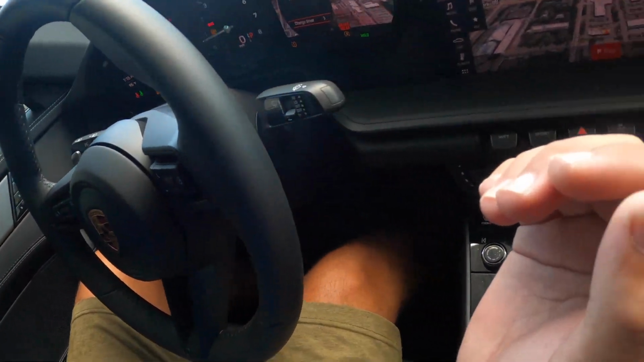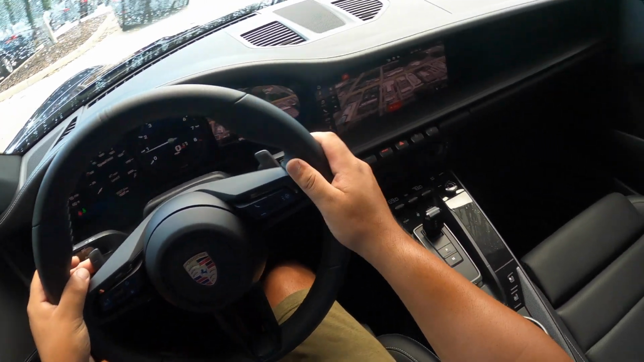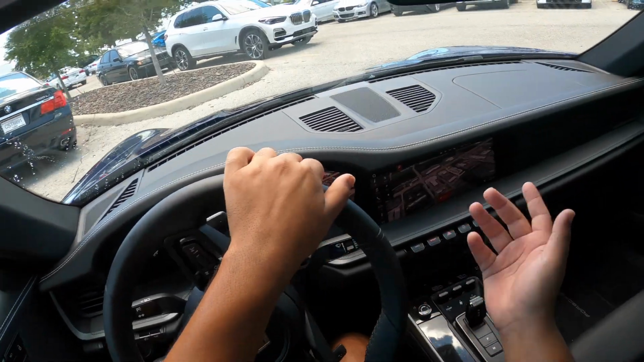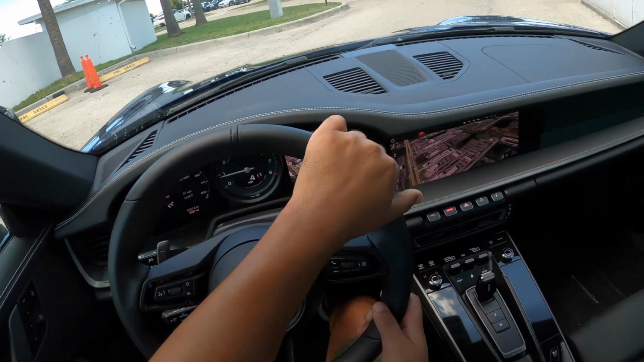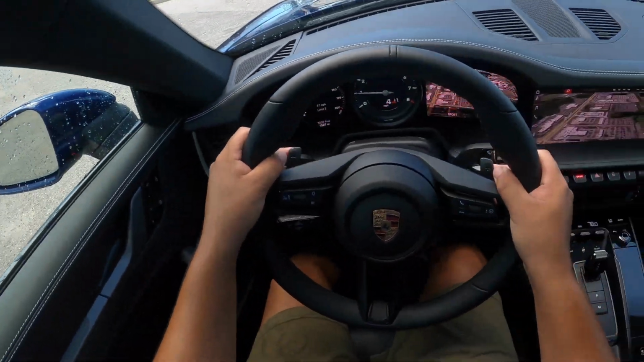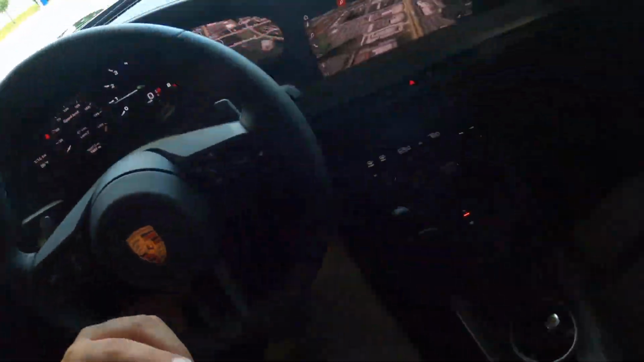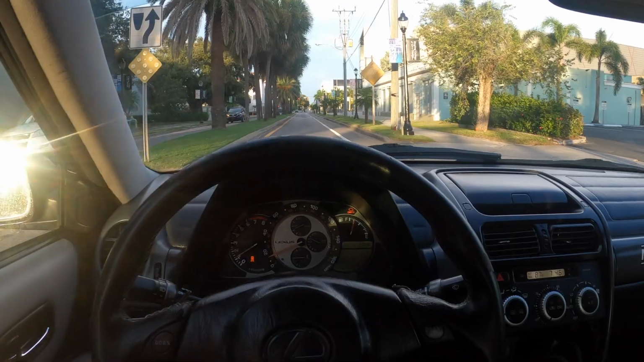Man, I can't get over that sound. Okay, normal sport. This is cool how it's all digital right here, and it's in the gauge cluster as well. I normally do clay bars, but the guy has a clear bra on his car, so he asked me not to do it, which makes my job way easier. All right, let's see what this thing can do. Okay, boys, I'm gonna turn the GoPro off, clean the car out, and maybe after she's done, I'll start recording.